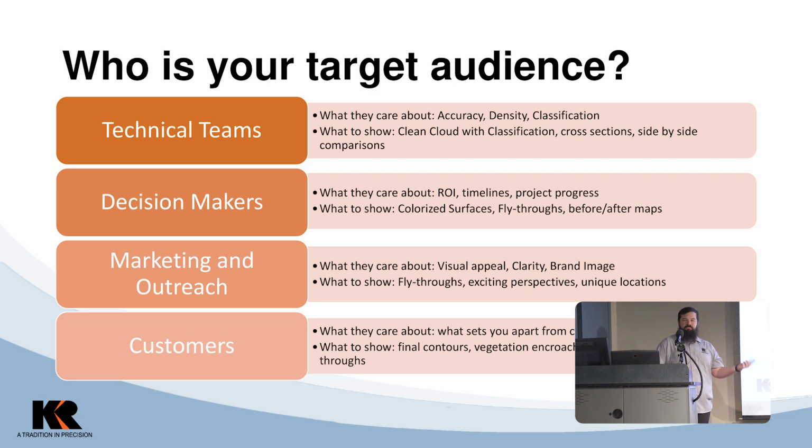You care about accuracy, density, a well-made classification. You think about transmission distribution lines and you're doing vegetation. They care that your lines are where you say they are, that you're getting a good profile and coverage on all of your conductors. So these guys may be able to handle a full point cloud, or maybe a part of a point cloud that they can maneuver around, work with, play with. And then it's really good to show them some cross sections, side-by-side comparisons.